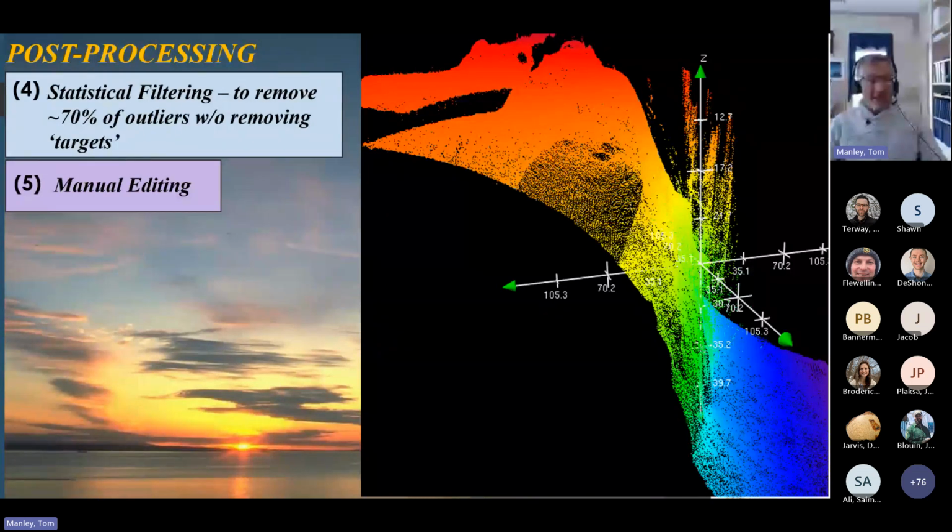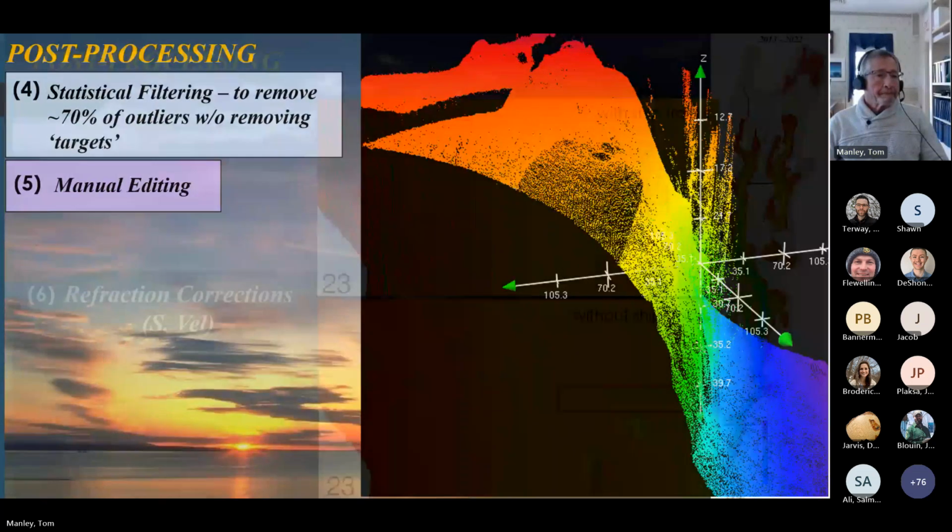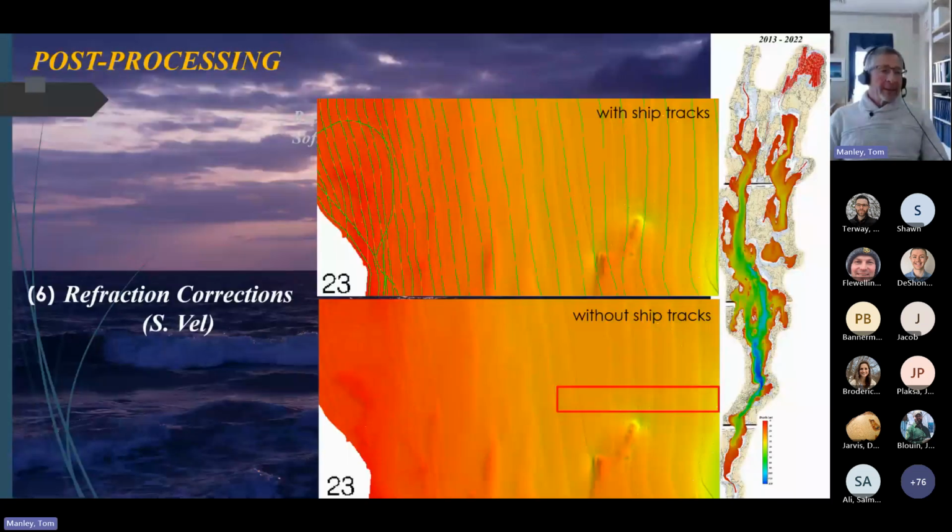As you might expect, the removal of these outliers is very time consuming, but is nevertheless a necessary component of the multi-beam processing. Take a look at these two images and see if you notice something that doesn't appear to be natural in both of them, other than the presence or lack of ship tracks for reference.